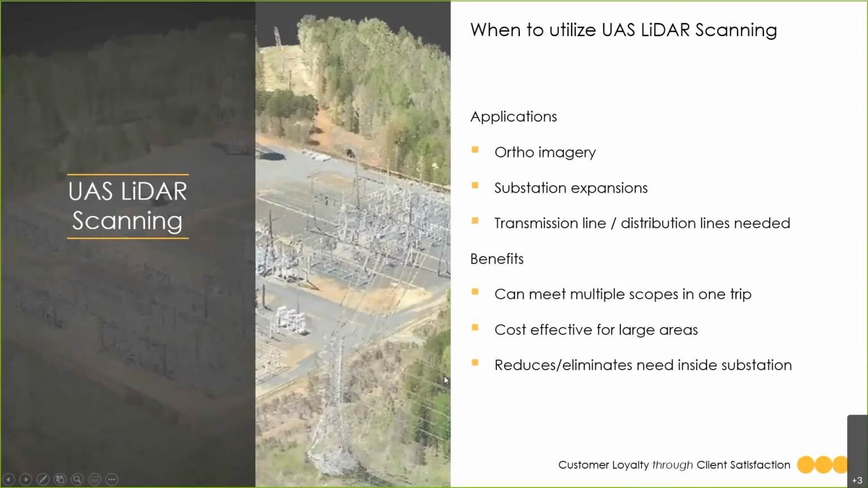And finally, our last method to collect is a UAV or drone. With the advancement of drones and their capabilities of carrying LIDAR units as payload, the UAV has become an invaluable tool for LIDAR applications. For substations, they are additionally useful if you plan on attaining ortho imagery of the site.